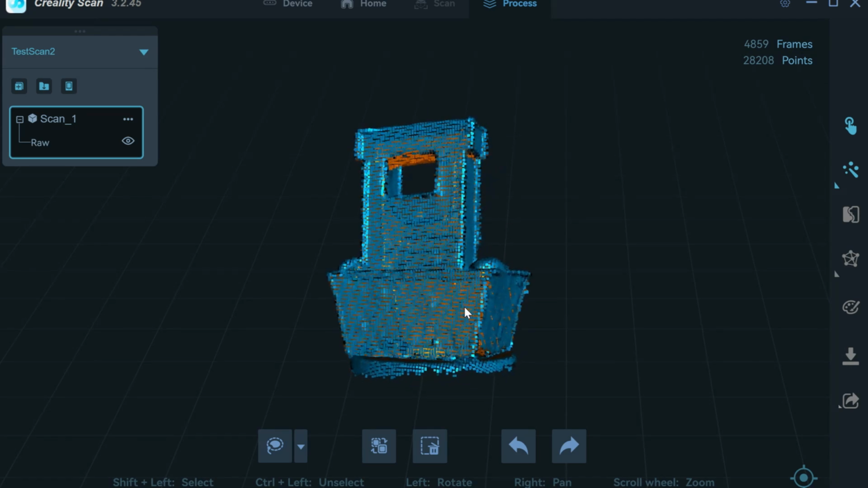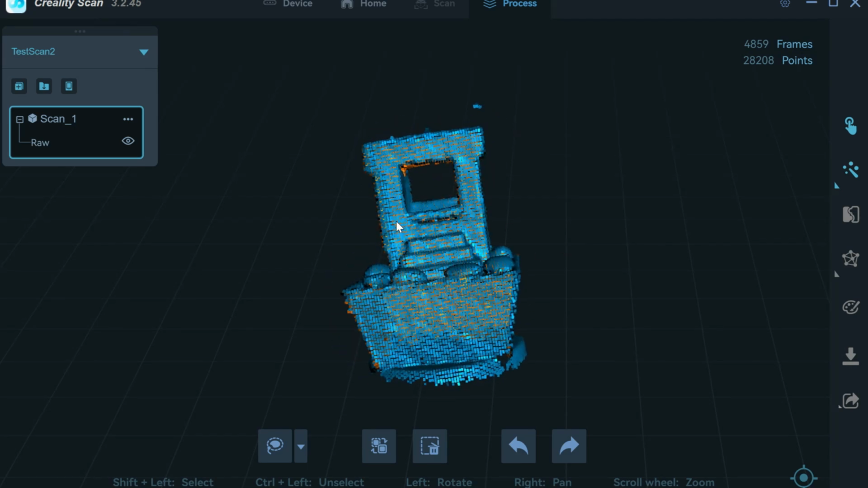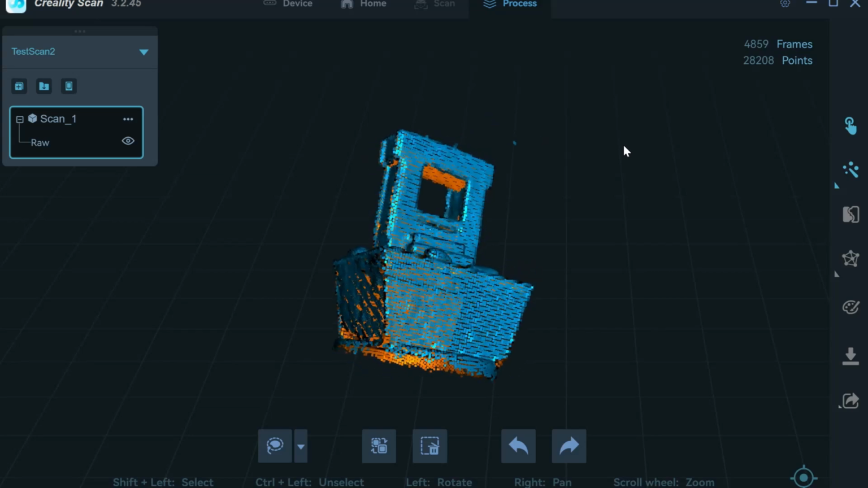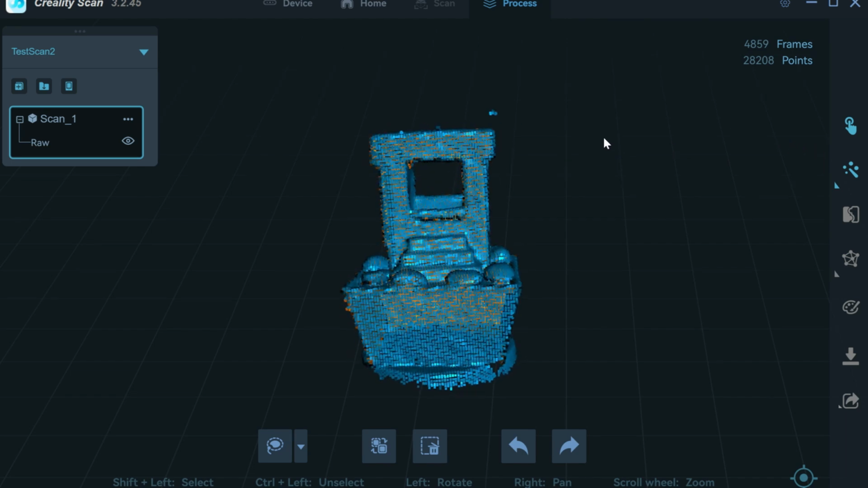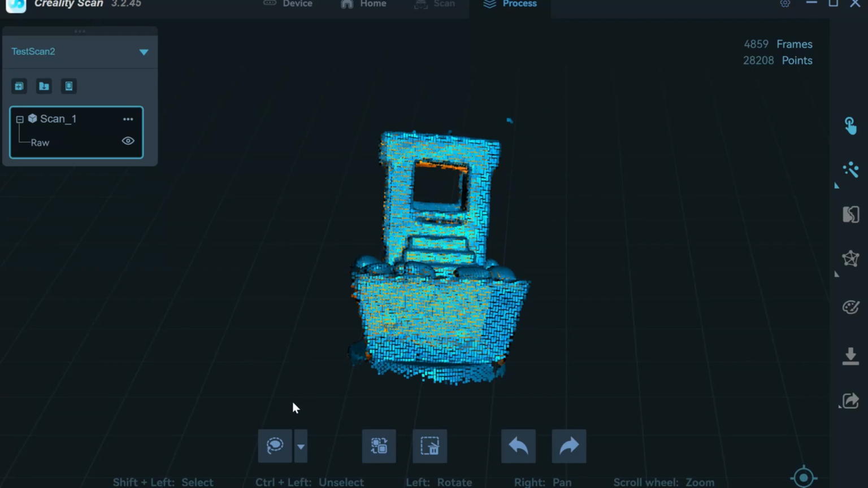So you can see here, it's much cleaner around the edges, a little bit, but overall a lot better. So if you hit one-click processing, it will go through and process all of the different items as is. But if you make any edits and you hit one-click processing, it will erase any of your edits. So it doesn't really work out in most cases unless you have like the perfect scan. But what I'm going to do is start removing some of the stuff I want out.